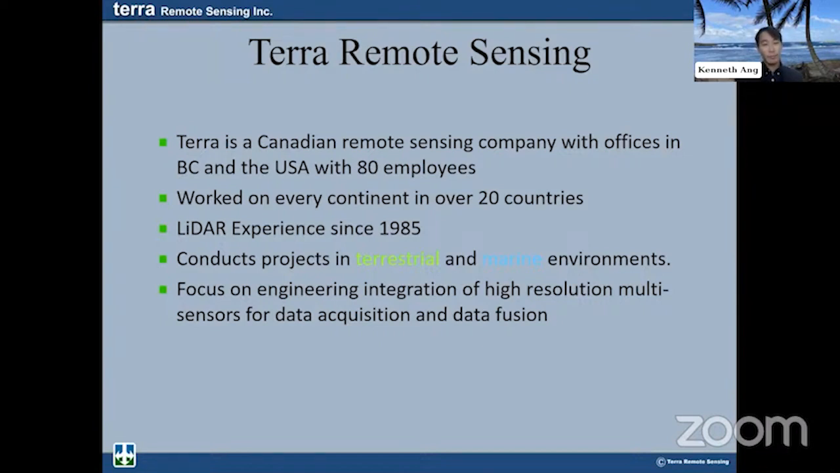We conduct projects in both terrestrial and marine environments, and we have a marine unit arm as well. Our terrestrial arm is mainly helicopter rotary wing platforms, and lately UAV platforms, which is a very new department here.